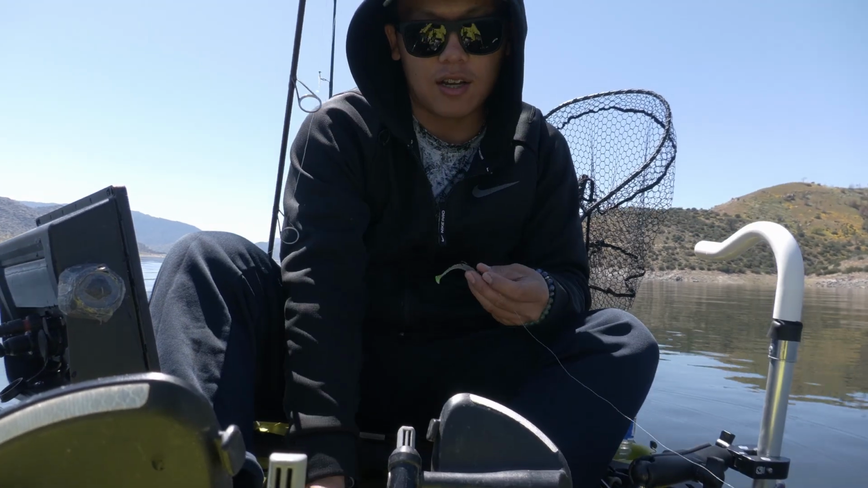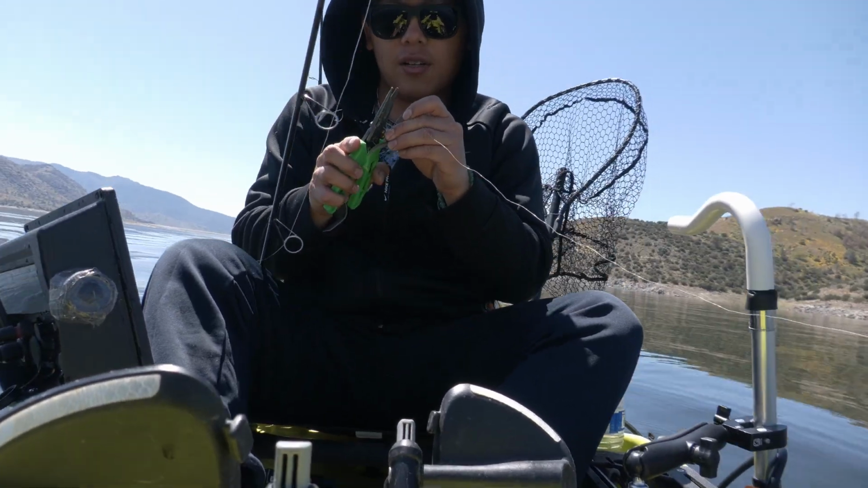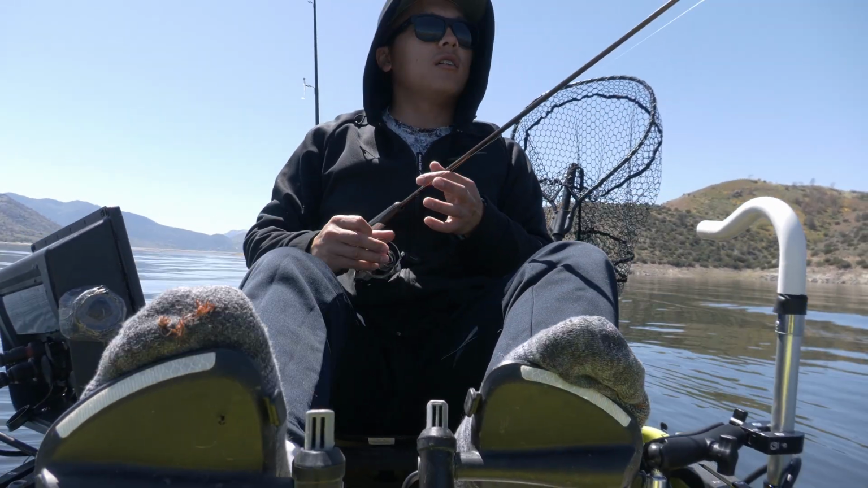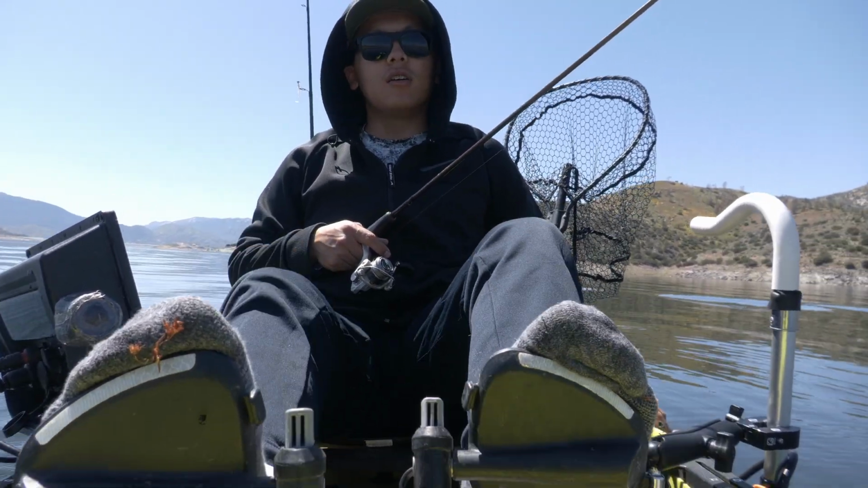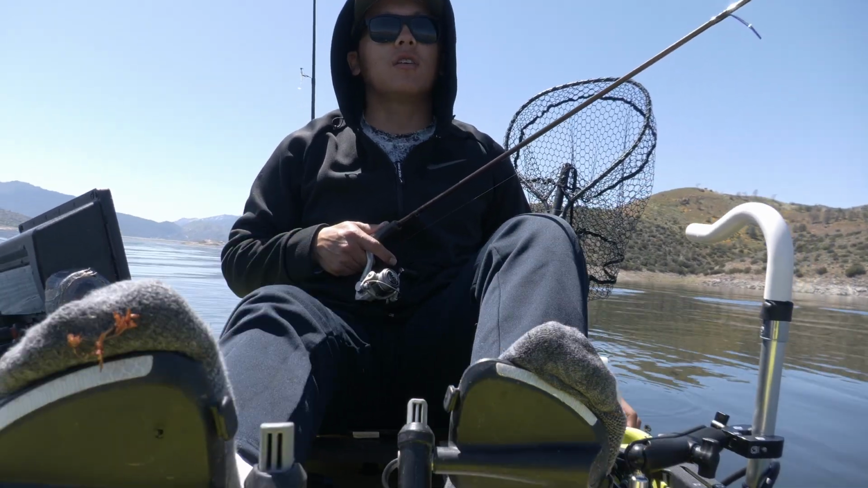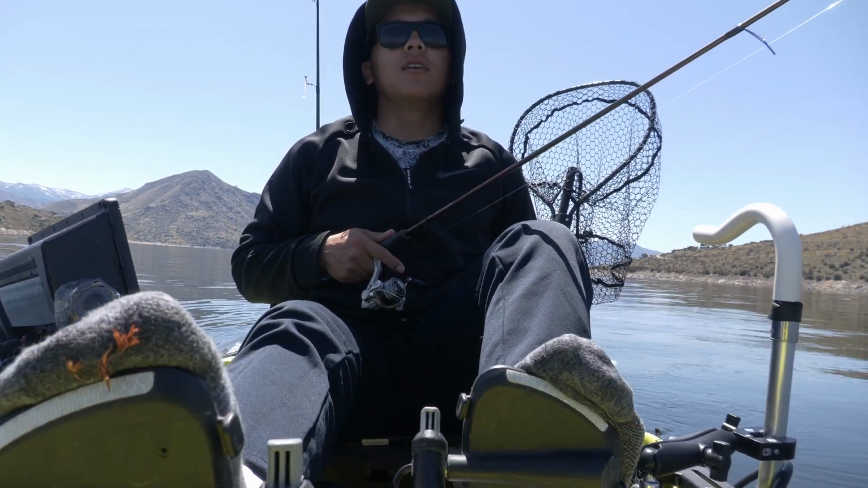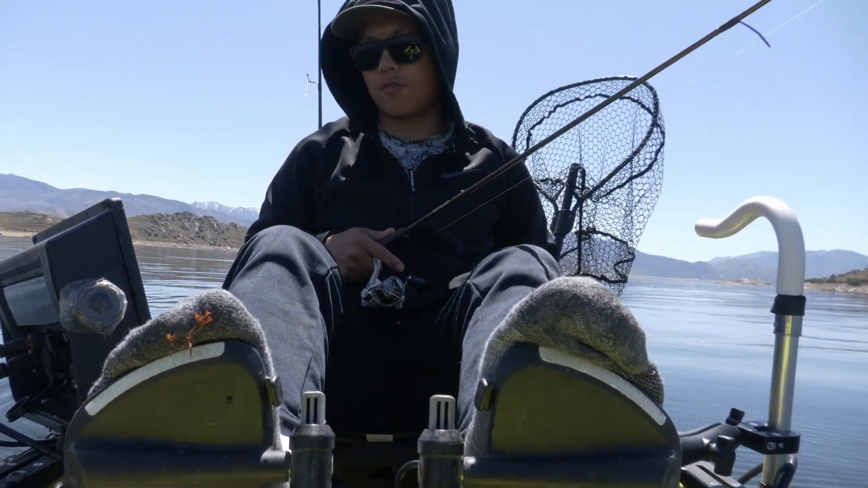So I just re-rigged because the jig that I was using started getting all bent from when I would take the lure out of the crappie's mouth. So let's go. Again, all morning we were looking for good schools of crappie. We found a couple here and there, but no good size one, and we just finally now found a decent size school. There's about, I'd say, 30 to 40 of them. And we've just been following them pretty much late morning to about, we're probably in the afternoon right now.